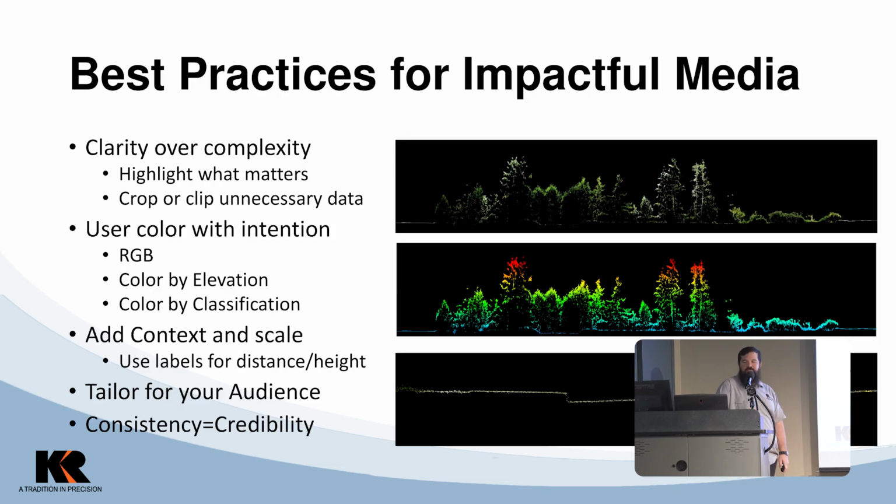So coloring with intention makes a difference. As I was saying, the trees as RGB, that's a really cool feature, but in this sense you're like, it doesn't really give me what I'm looking for.